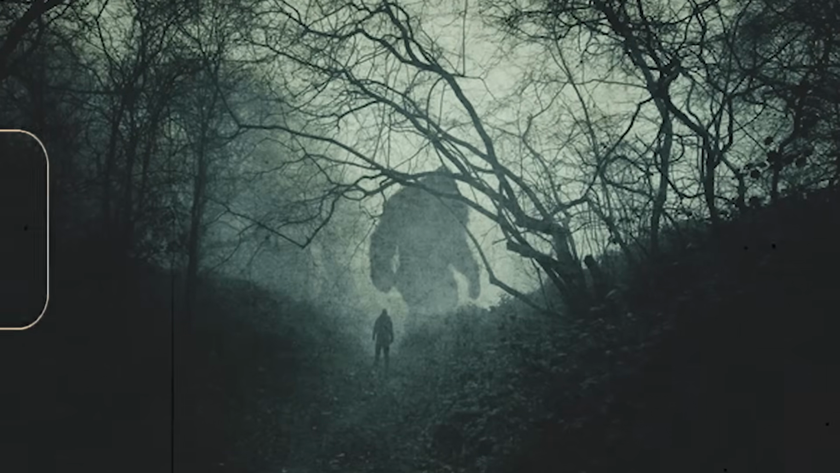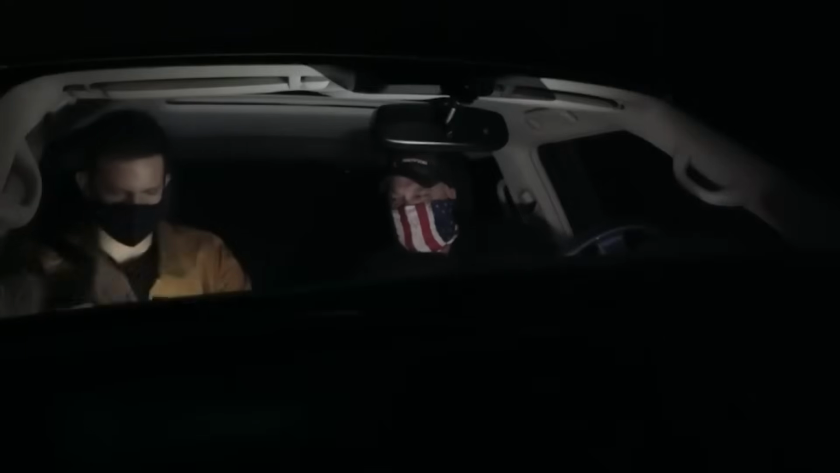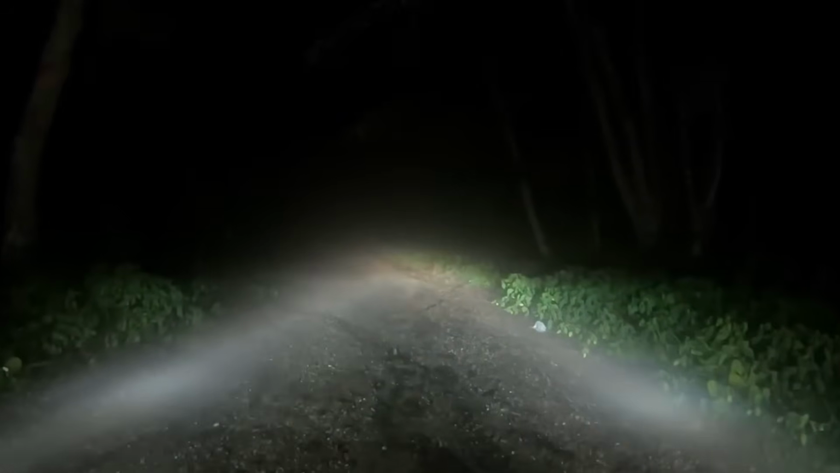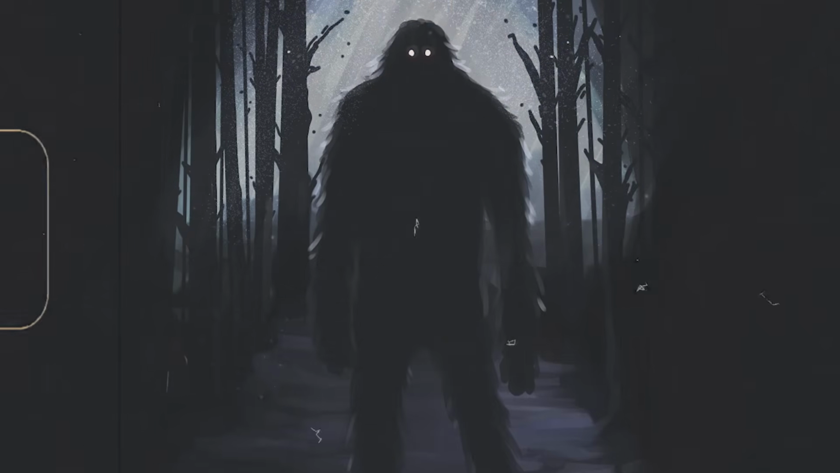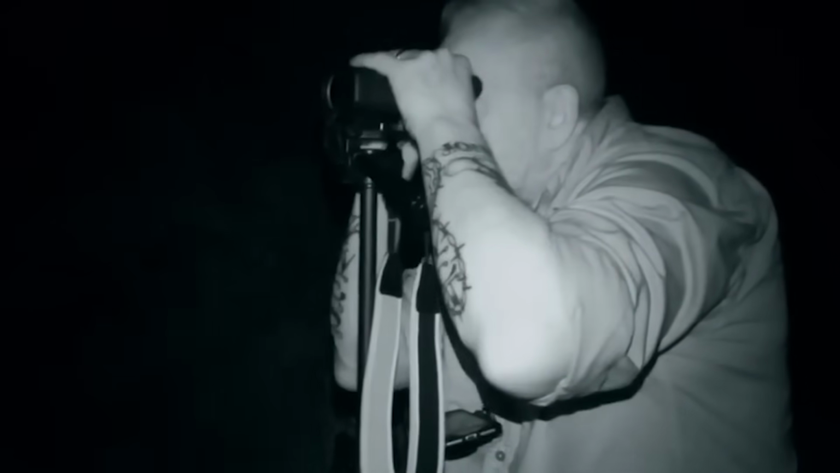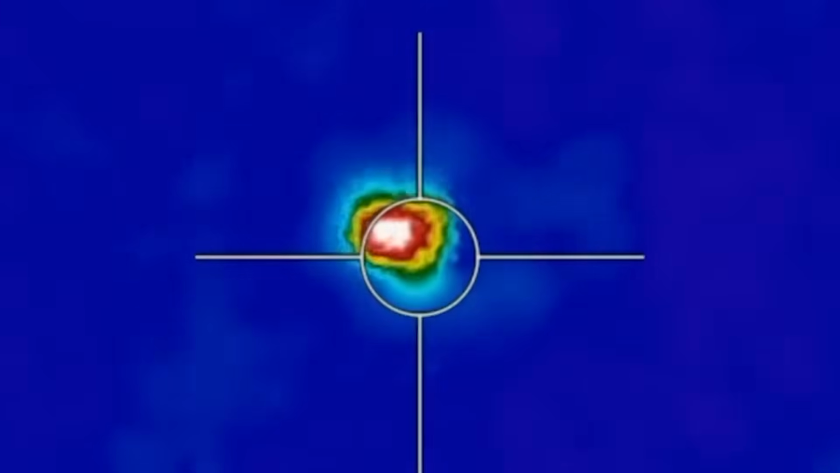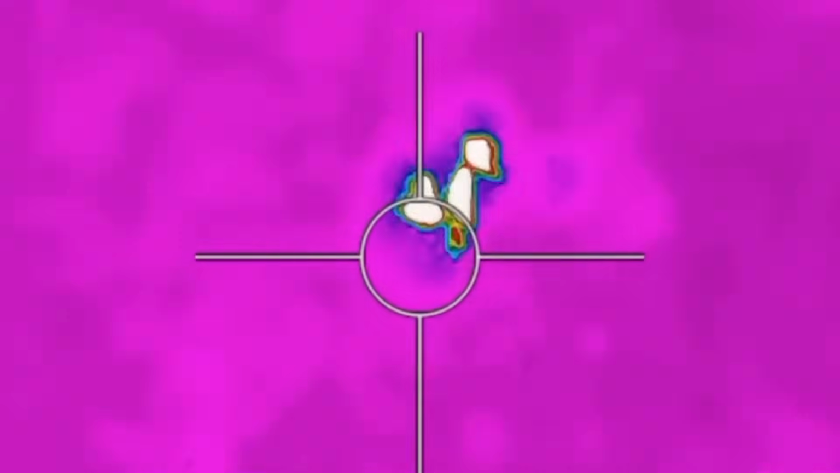With this new direction in mind, the team begins to see the pieces of the puzzle falling into place. Not only do they have a specific location to investigate, but they also have a compelling reason to believe that this road might be where Bigfoot, the very creature they've been chasing, will finally reveal itself. Thermal gives a really good hot heat trace, and you're able to find it right away. The convergence of a known Bigfoot crossing path and the team's high-tech thermal cameras makes this the perfect opportunity to capture something extraordinary. The anticipation begins to build.